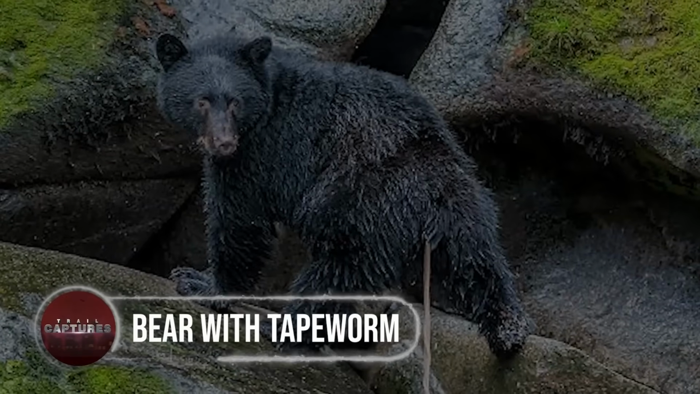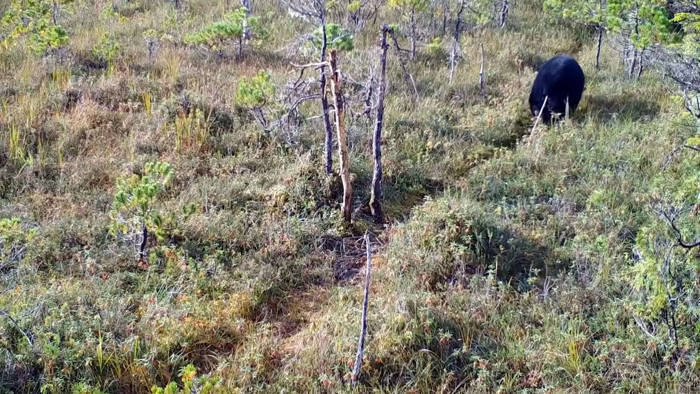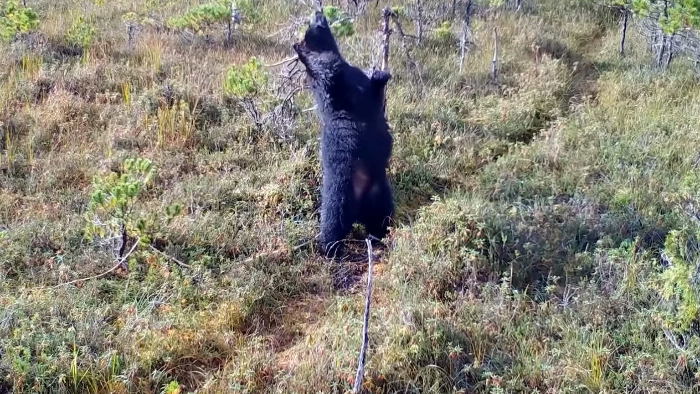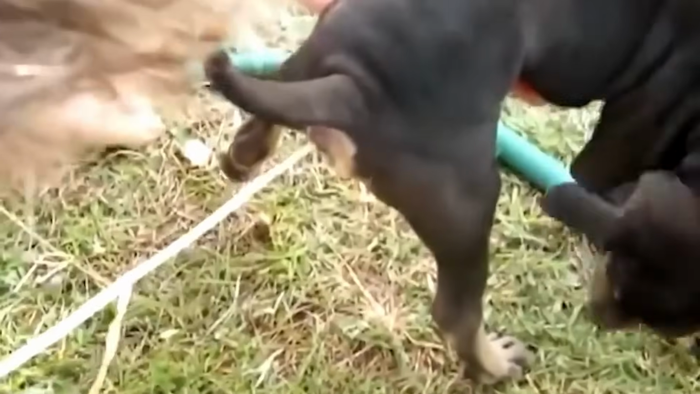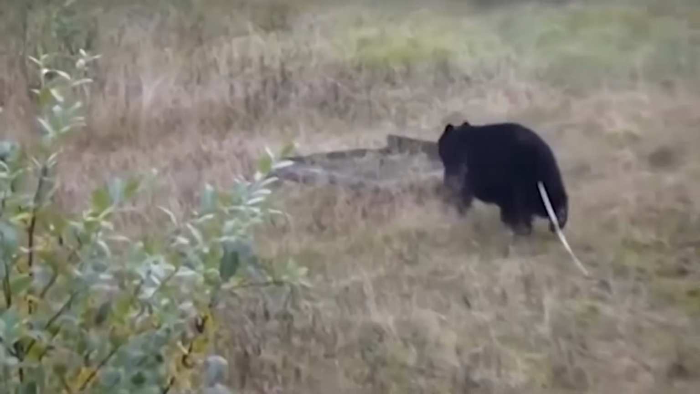Bear with tapeworm. Take a look at this giant Alaskan bear. Now look again. The poor bear vigorously rubbing its back against a thorny branch. What's up with that? Well, the disturbing clip shows a thin, long, rope-like thing protruding out of the bear's back as it walks while dragging the whole thing with it.